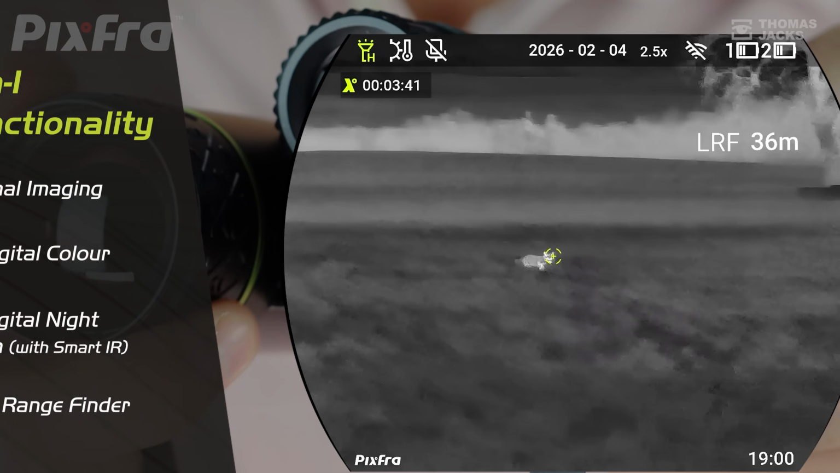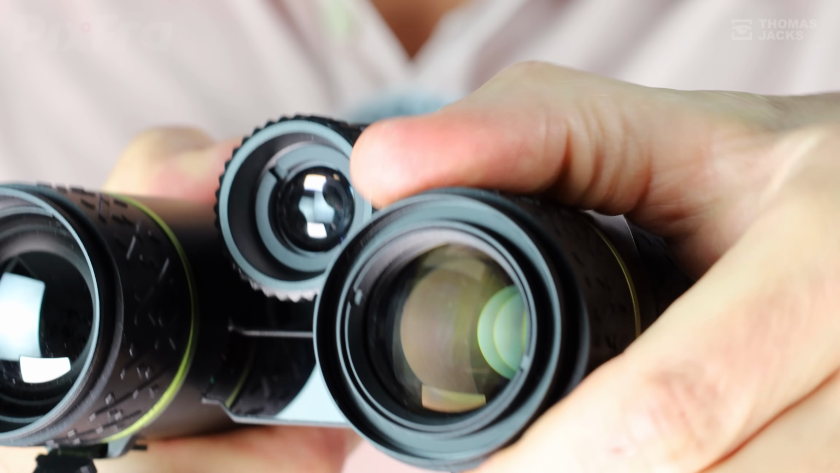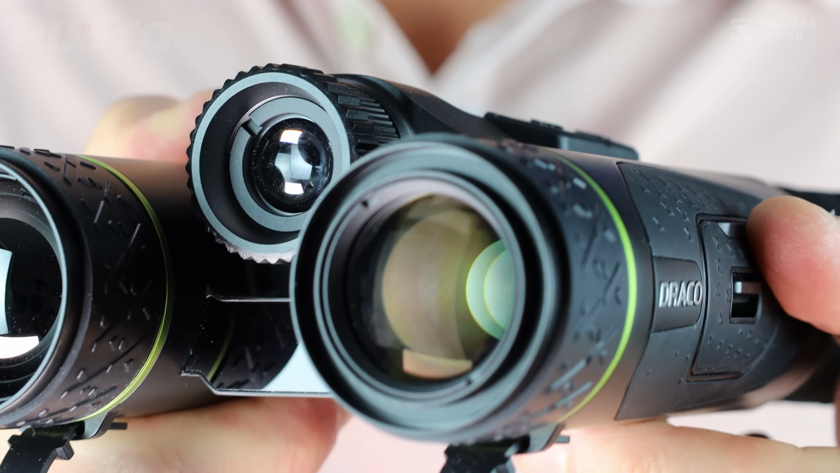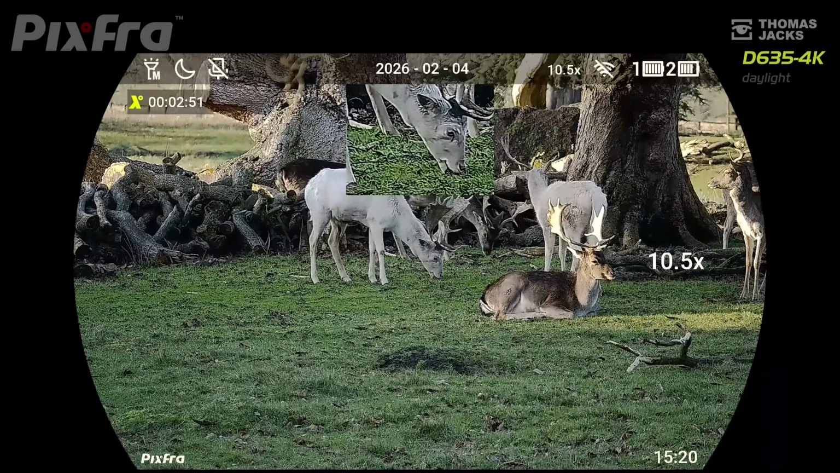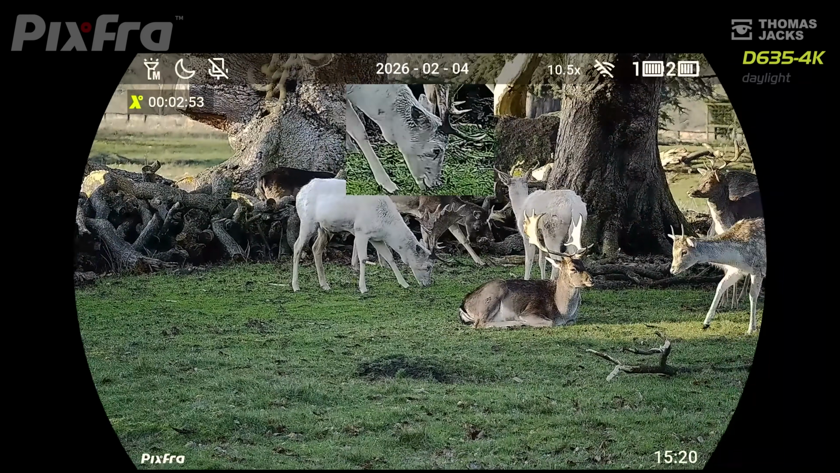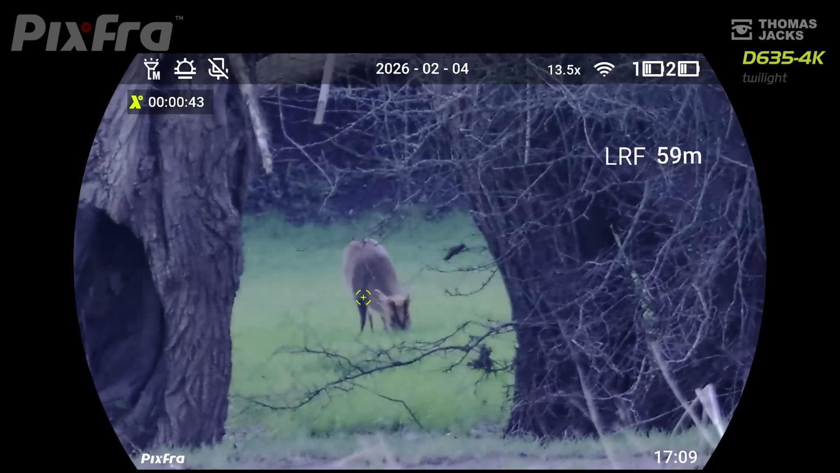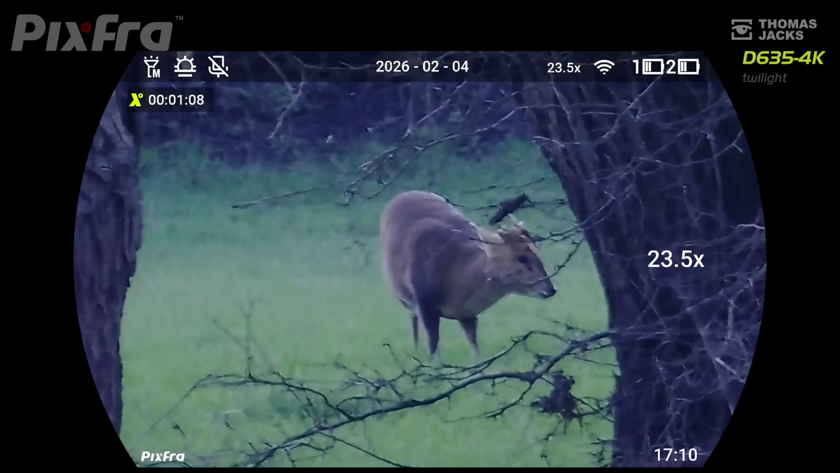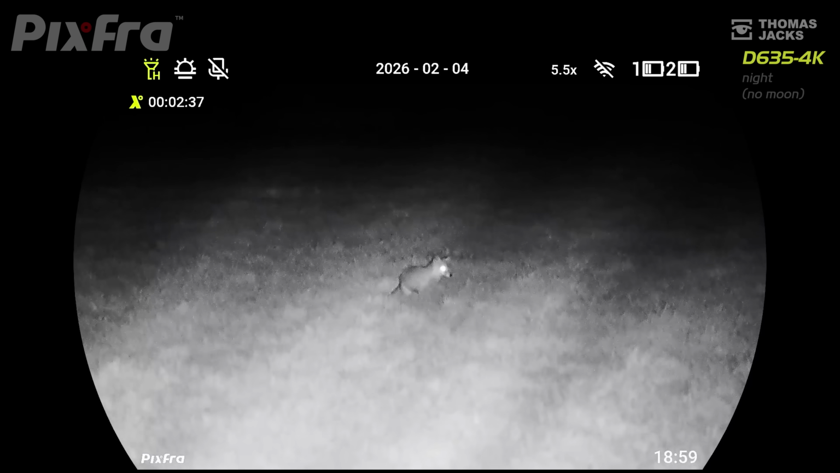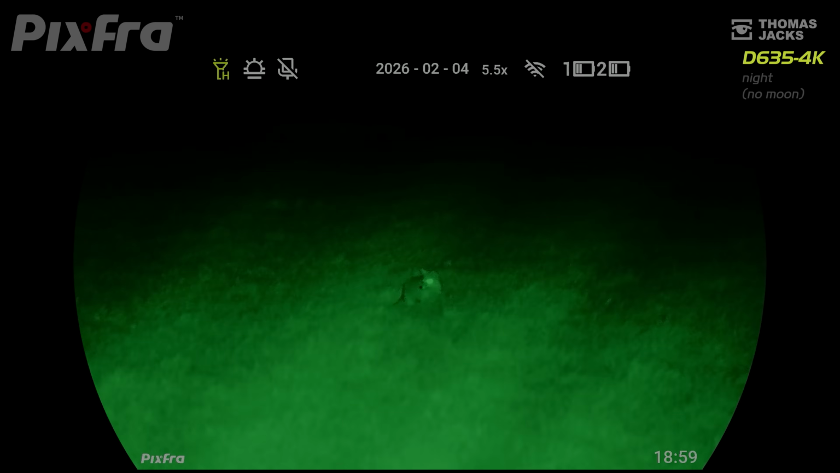The thermal channel is focusable, and so is the digital channel to deliver a crisp, full 4K colour image in daylight. The clarity, do you know what, it's so next level, I think you're going to be selling your normal binoculars. And these still allow you to view in colour well into twilight. Then, when it is too dark, you've a choice of black and white, yellow, or green that feel a little bit like night vision goggles.